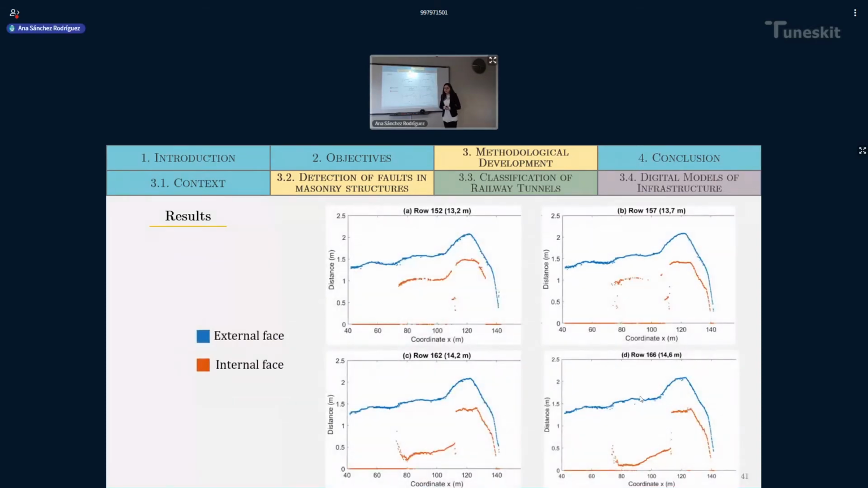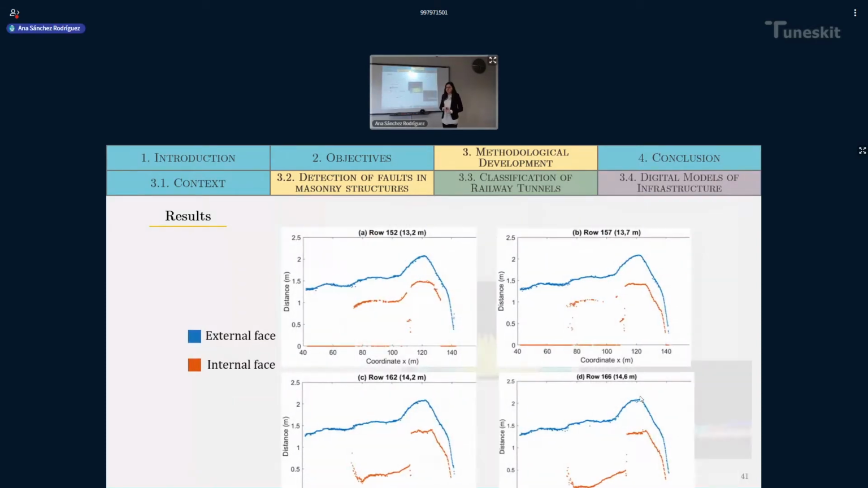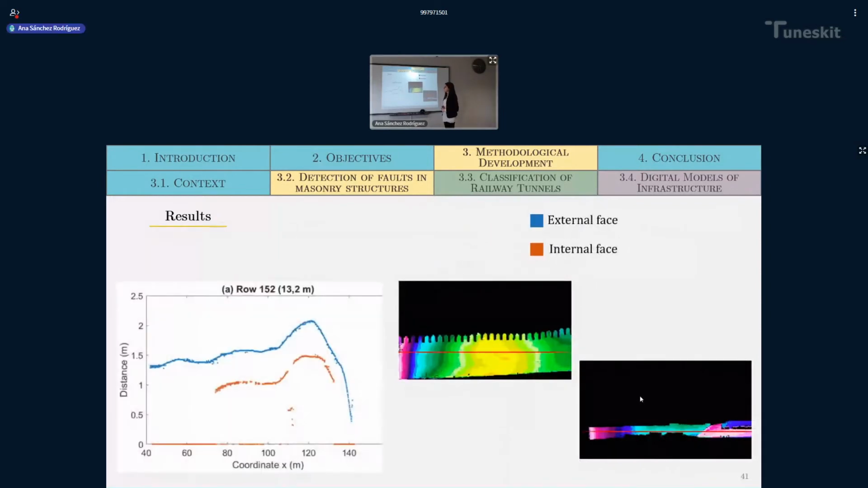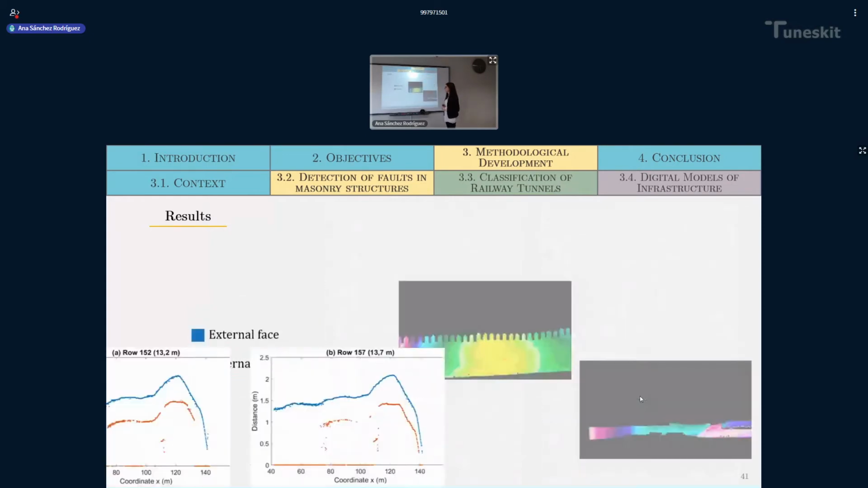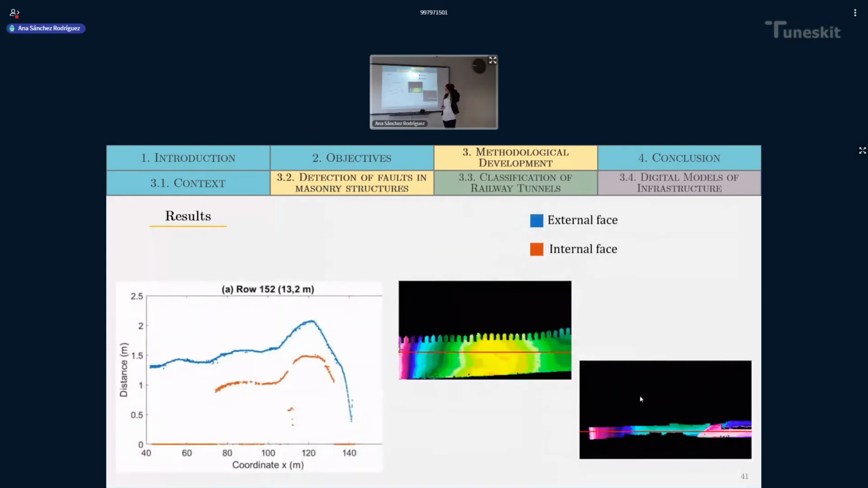Here you can see a graphical comparison of the results obtained. These have been measured at different heights of the wall, and you can see that in the previous slide. Here you can see that the left part of the external face of the wall is clearly damaged. So focusing on that part of the wall, we get to these results. This graphic represents the distances obtained at the height of the red line that you can see on your screen.